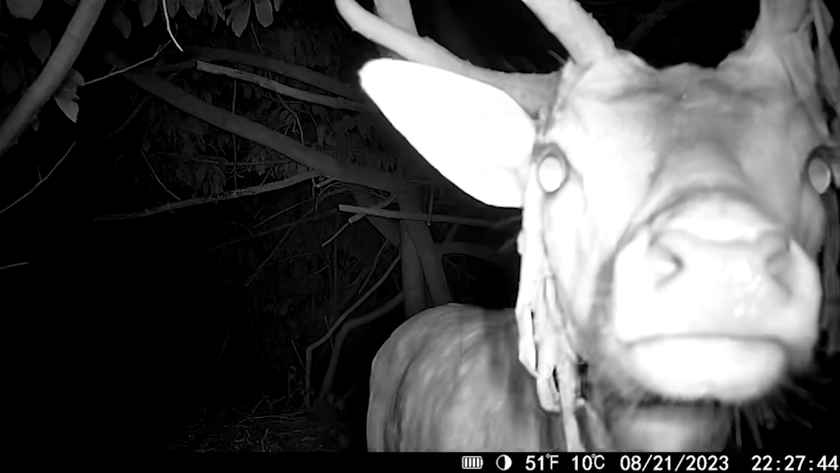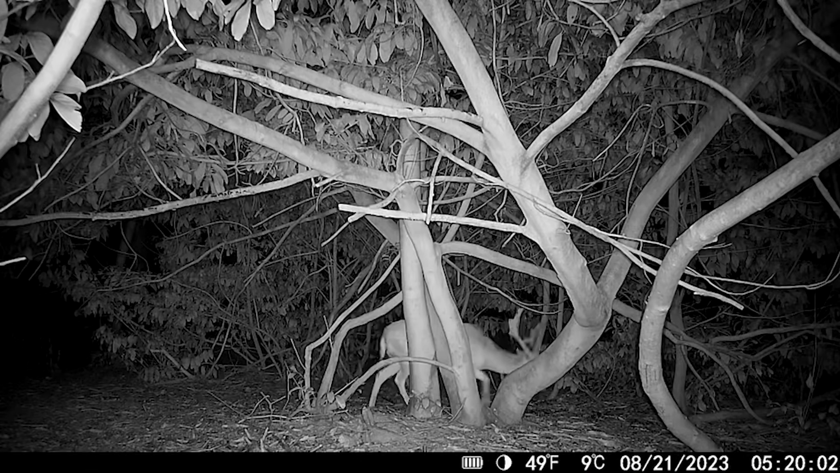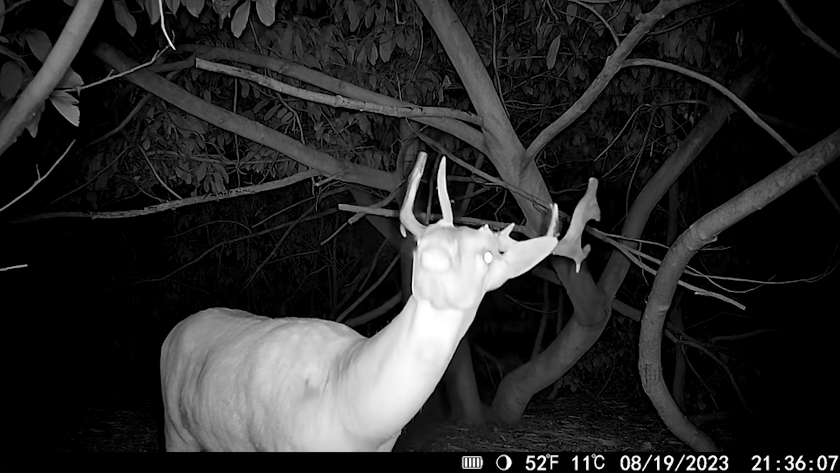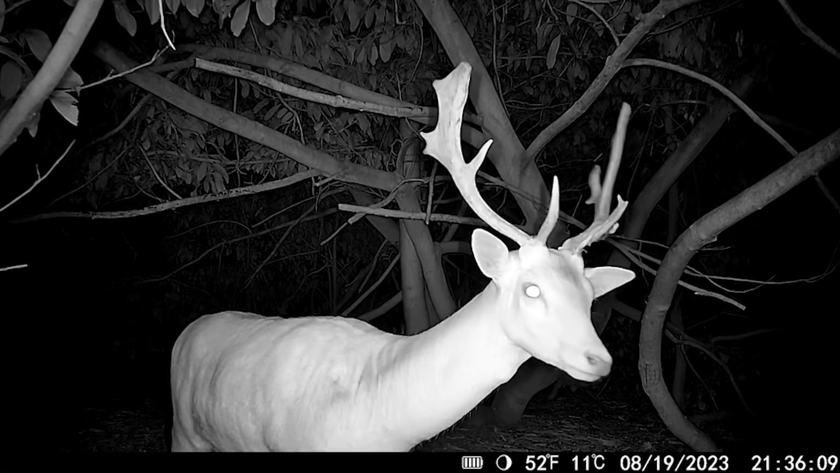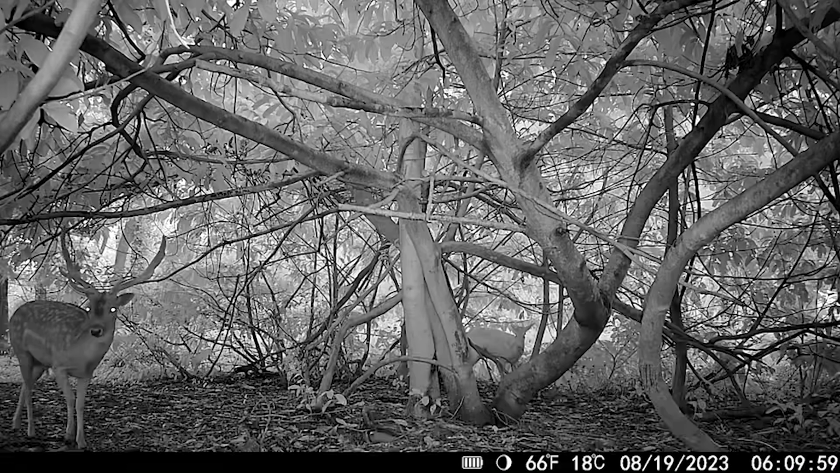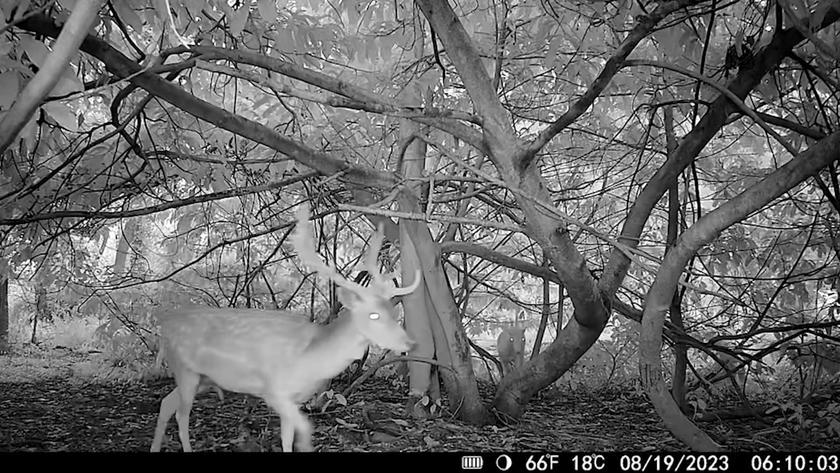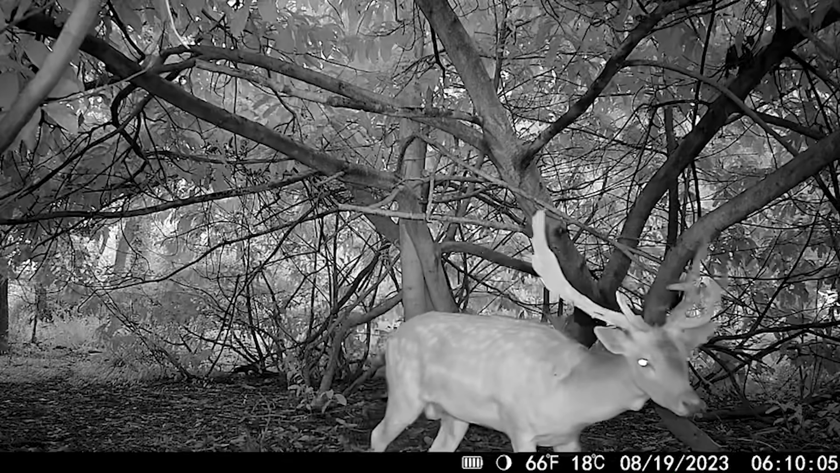I've only ever really seen one before on the cameras that I've had up, and I've always wondered if there were more than that. So it's been a case of trying to track them down. I've spoken to a couple of other stalkers in the area, and I think the general consensus is that there really is only 2 medium mature sort of bucks. So I felt very lucky to have actually managed to catch them on the camera and found their home.